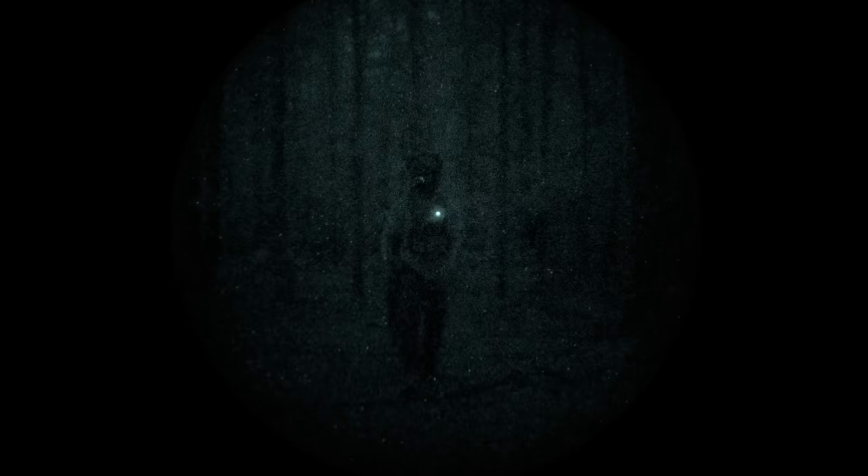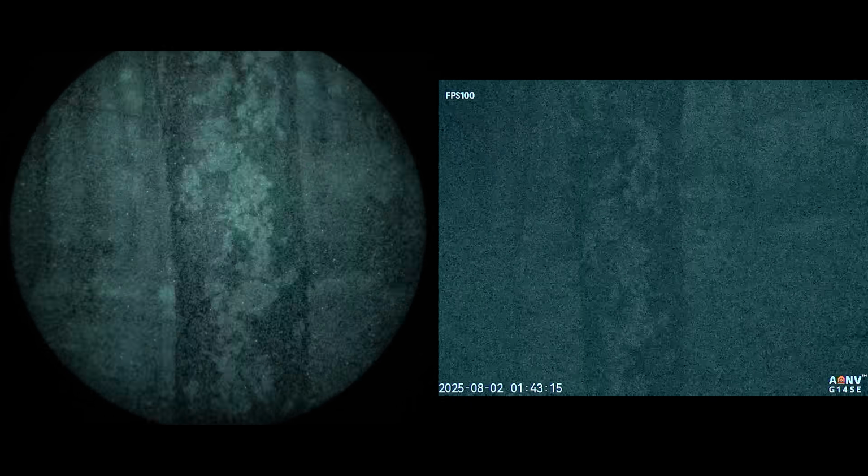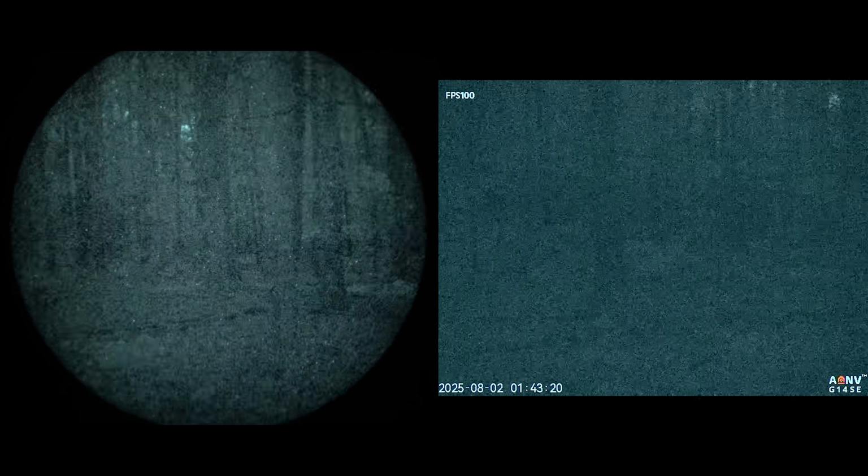All right, so we're kind of in the woods here and I'm looking around and yes, it's definitely hard to see in here, but not impossible. And without this night vision, it would be damn near impossible to see anything in here. I can make out trees and I can make my way through the woods. I don't know what the PVS-14 looks like. I'm really curious to see what the PVS-14 looks like because this is the stretching of the tube. We're stretching tubes. Not that kind of tube, but yeah, we're stretching the performance of it.